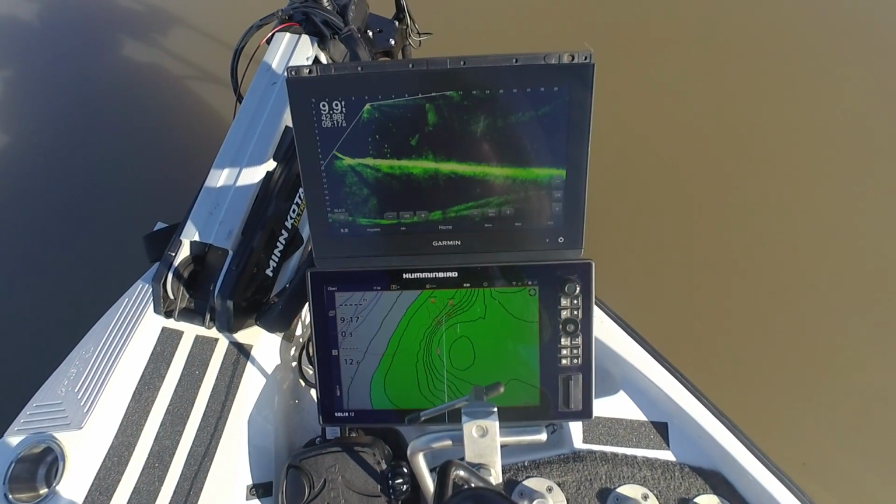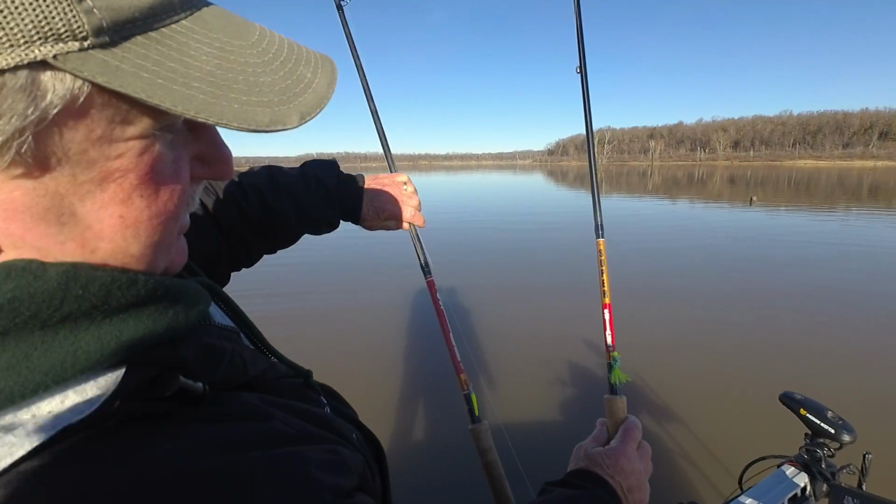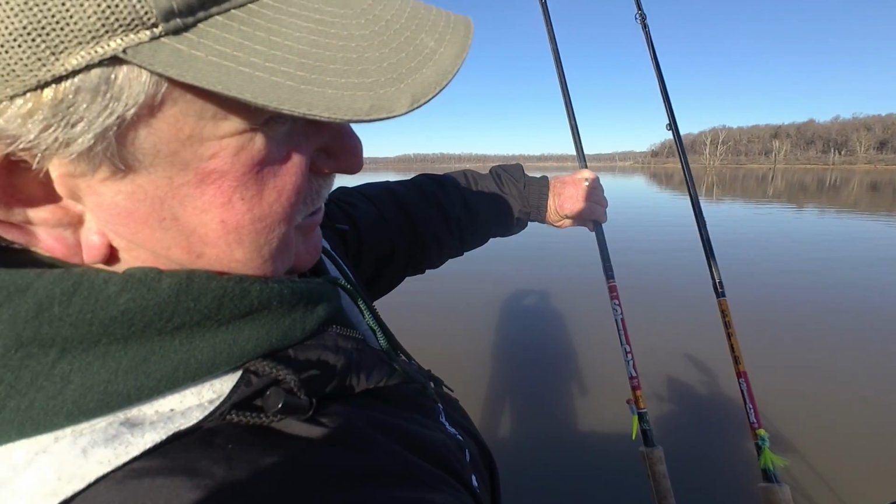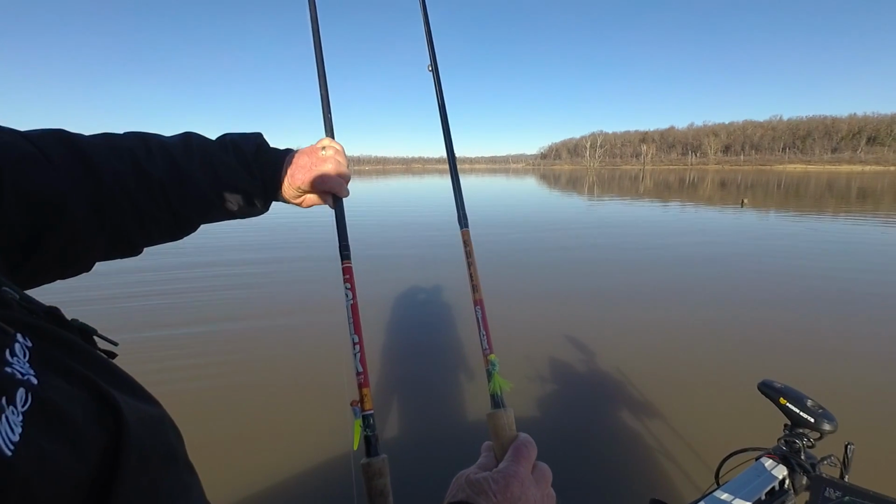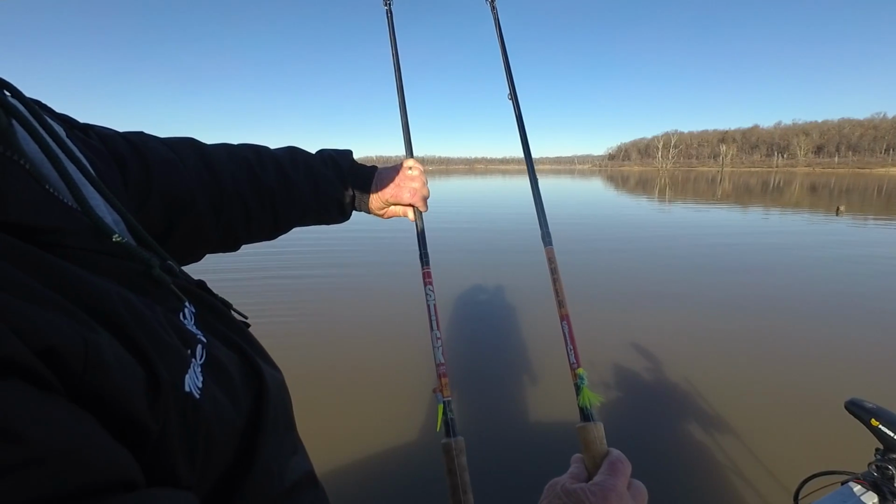That looks pretty good. Got the new Super Stick. Yeah, that just came out. I started with the stick, the Super Stick, a little lighter. Yeah, I really like it, but I like both of them.